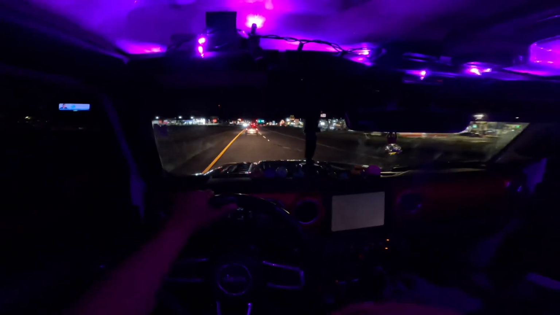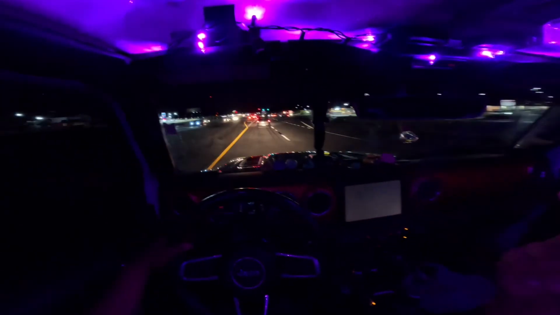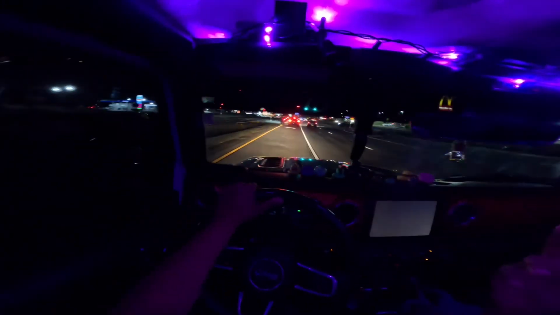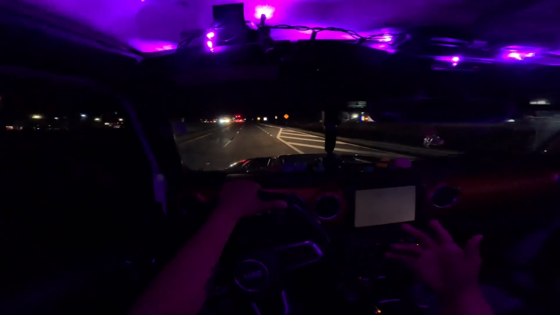But yeah, it's pretty much my Jeep, man. I love it. I'll buy another one. I will have 2 Jeeps at the same time, serving no purpose at all to have 2. But I will. That's how much I love Jeeps. I'm in love with Jeeps now.